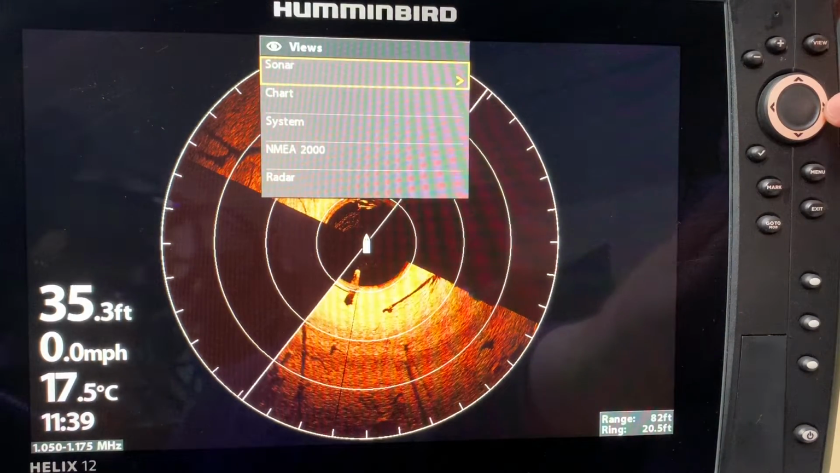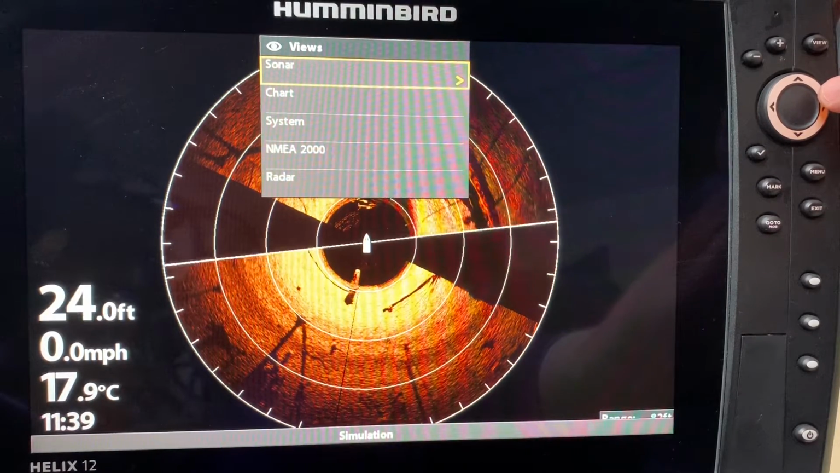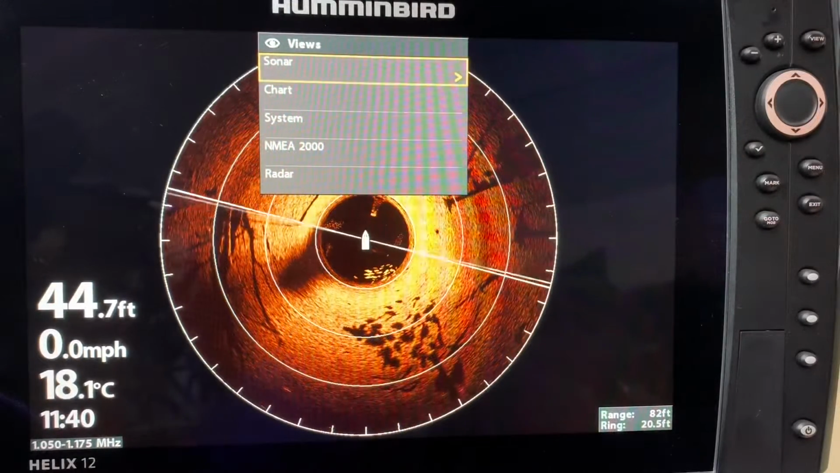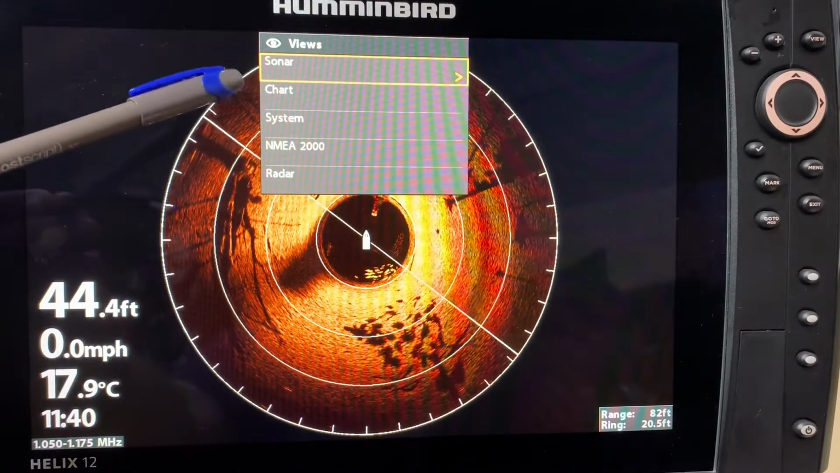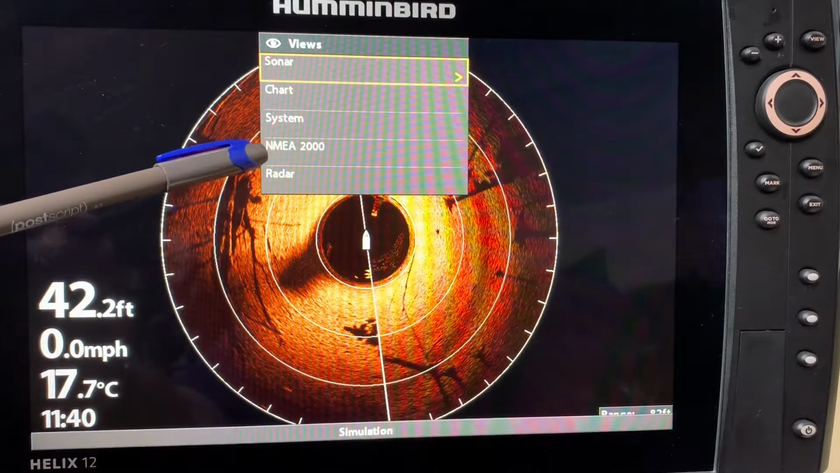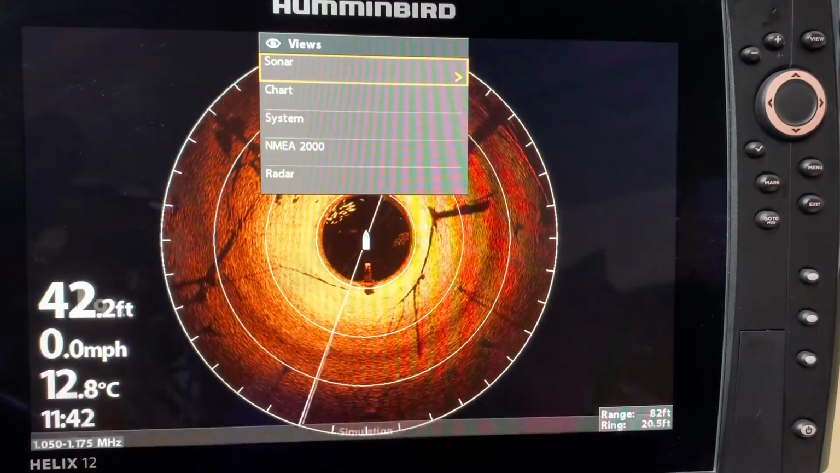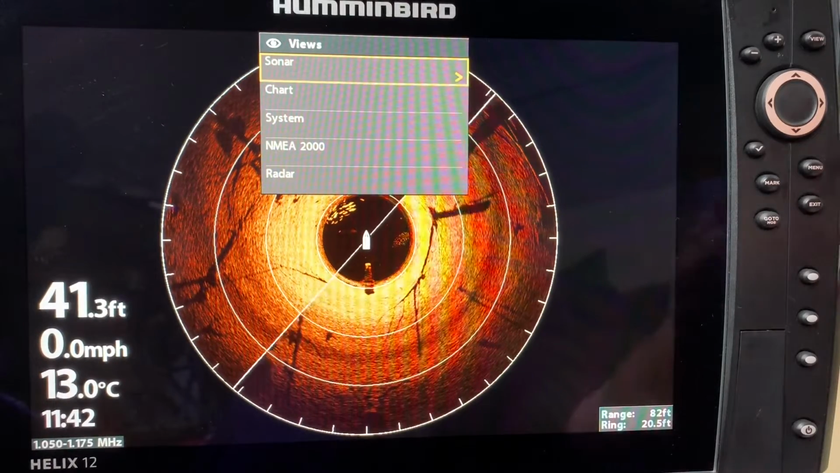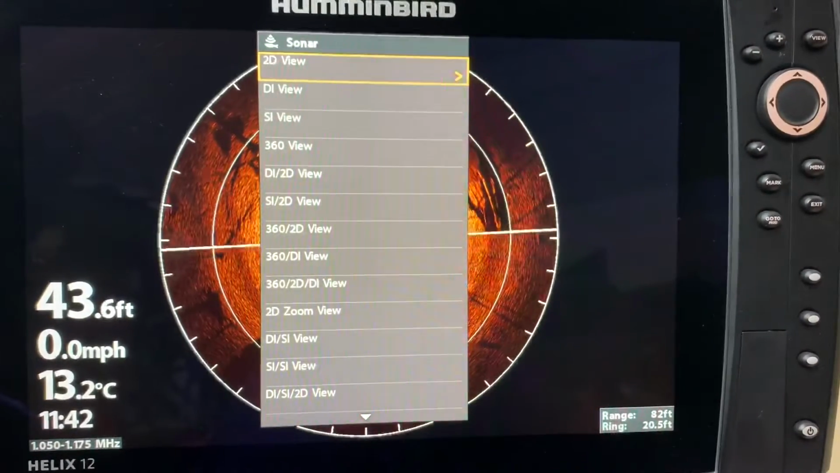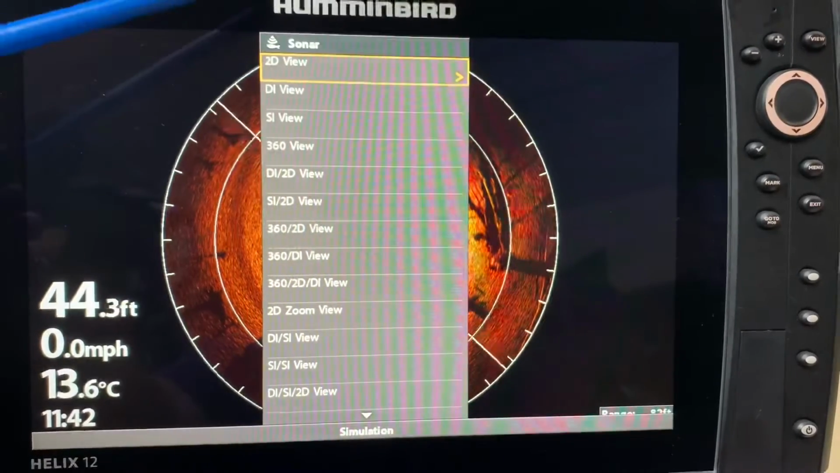And then when I get there, this screen comes up, and it's going to show me all my sonar options. It is also going to show me chart options, system options, NMEA 2000 options, and radar options. Going through the sonar options, we're going to use the right arrow for the cursor control key, and it is going to show me all of my sonar options.